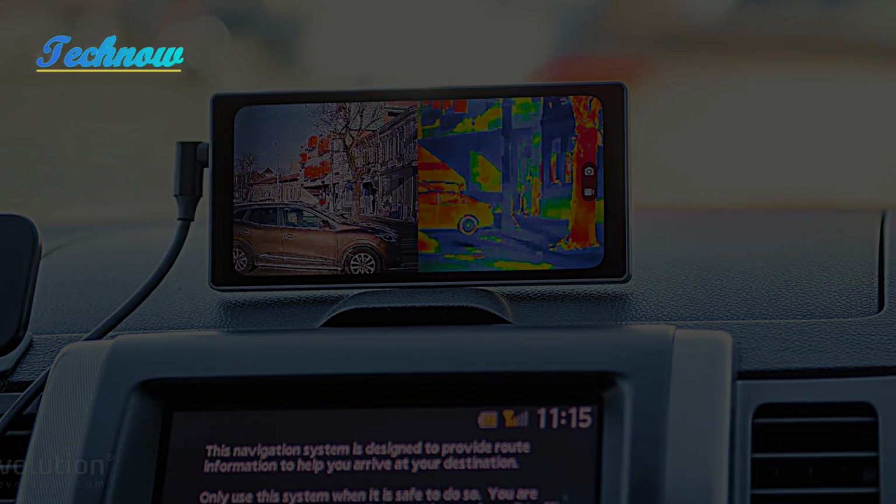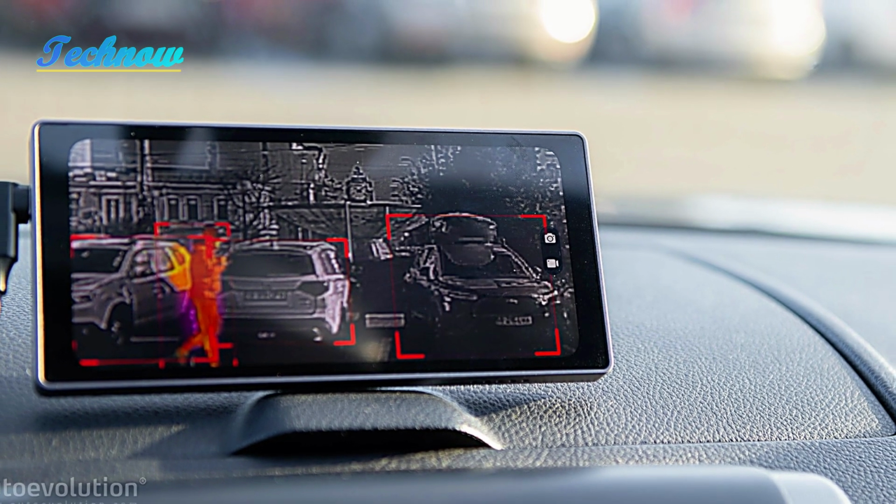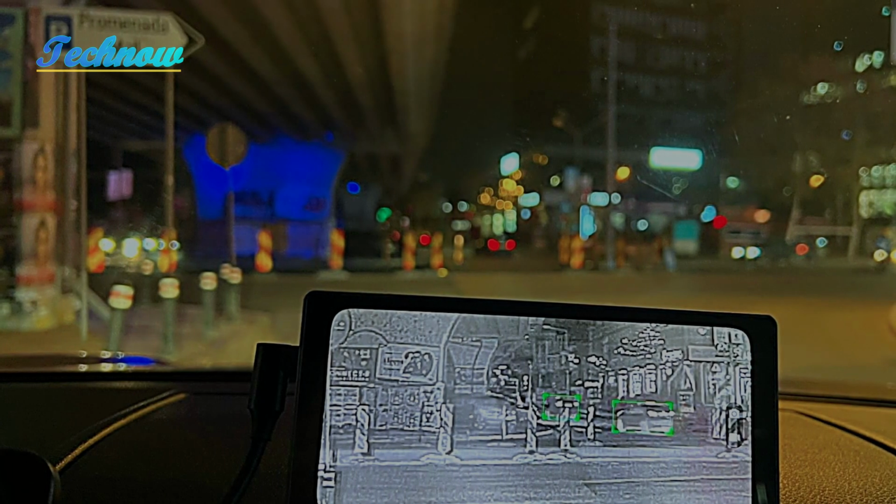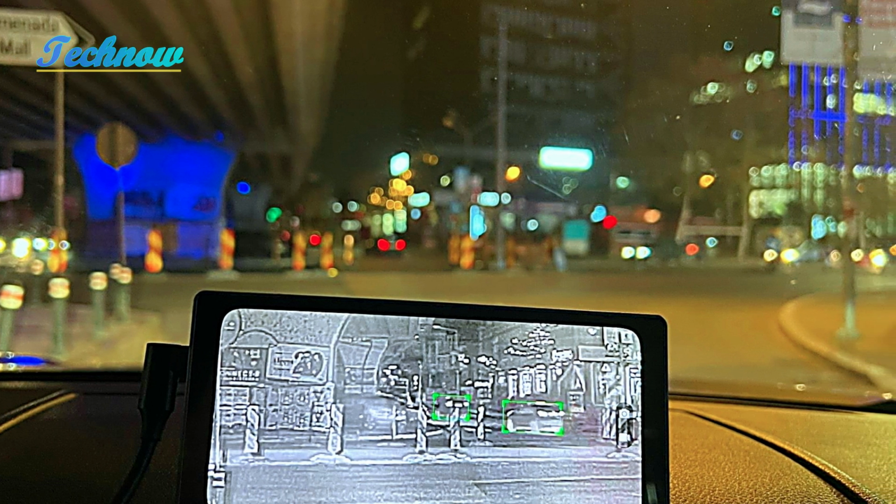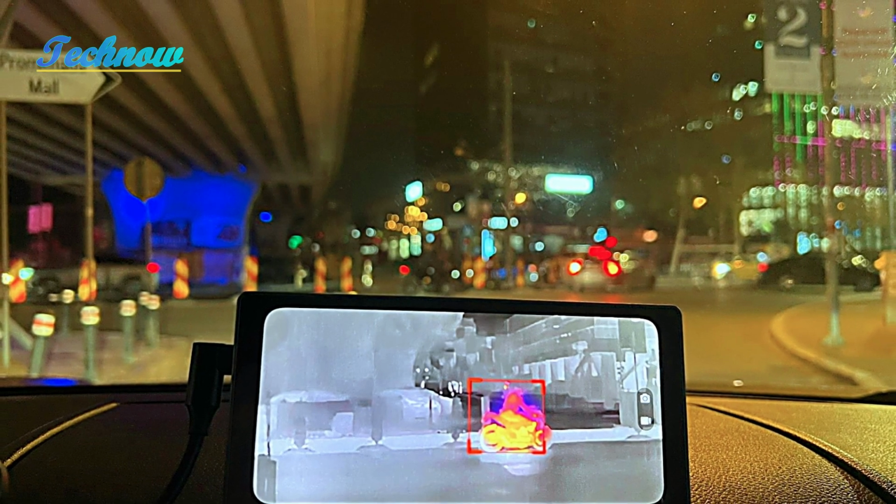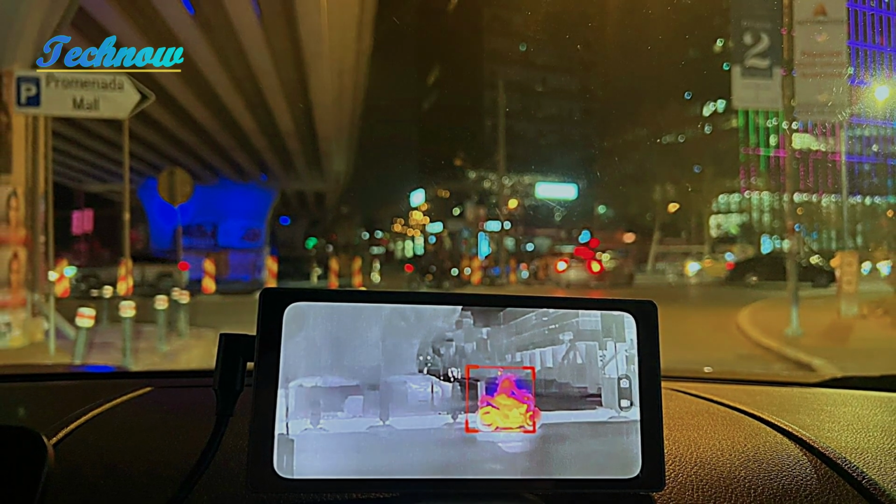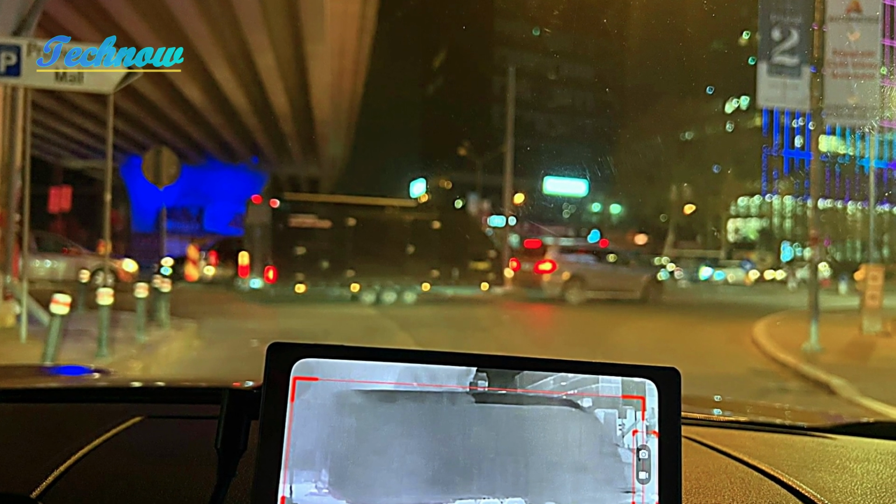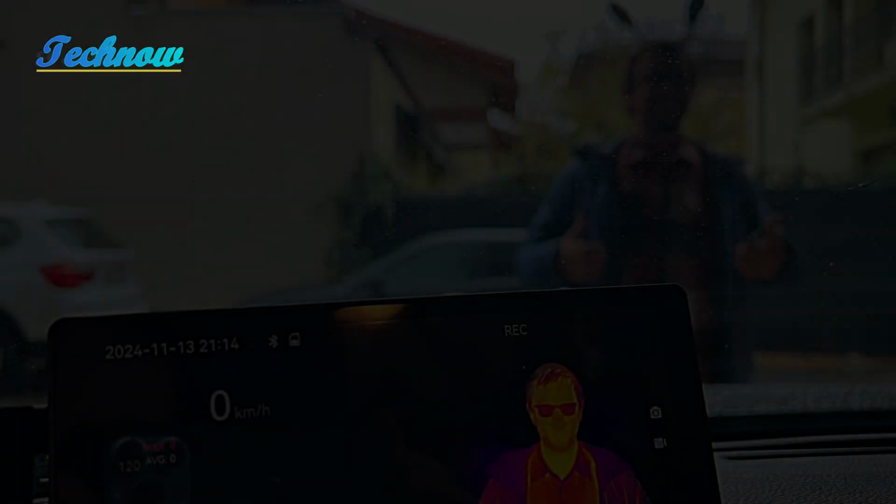The camera struggles in foggy conditions, offering minimal visibility, and we noticed a slight delay when the device calibrates, which can be distracting. While the camera works well for identifying heat signatures at around 150 yards, it falls short of the promised 300-yard range. It's not a deal-breaker for most, but it is a little disappointing. Also, the mounting system could use some work. The magnetic mount doesn't hold the display securely enough, and we had to improvise to keep it from sliding off the dashboard during sharp turns.